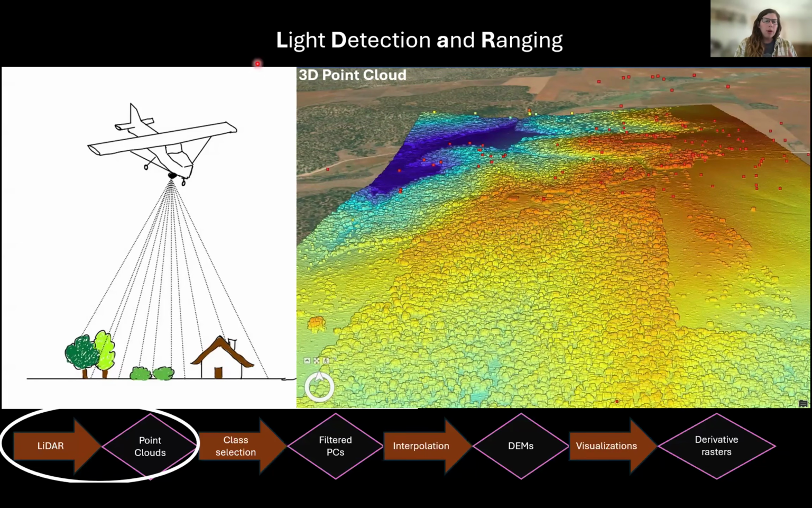So one of the strengths of LiDAR is that light can penetrate through vegetation, and in some cases, you can see the ground below vegetation. Actually, in most cases, I should say. You can see the ground below the vegetation. And so this means that we can see kind of the bare earth landscape without having to excavate. And this makes LiDAR a very powerful tool for archaeologists.